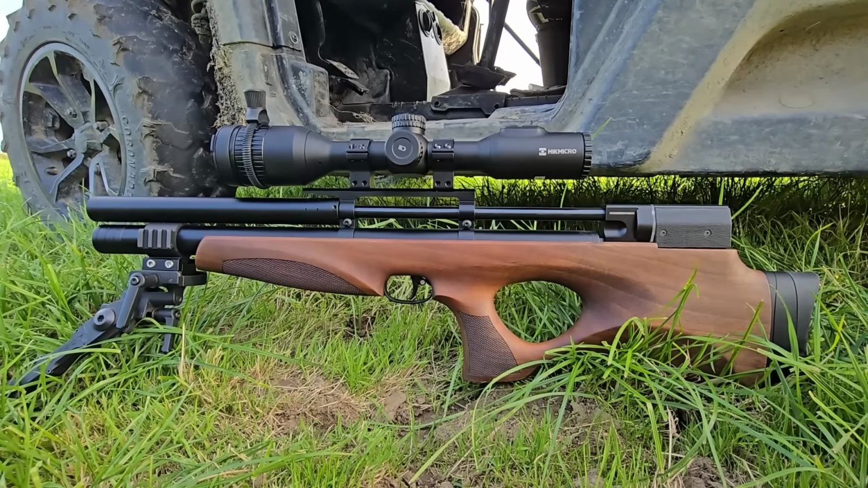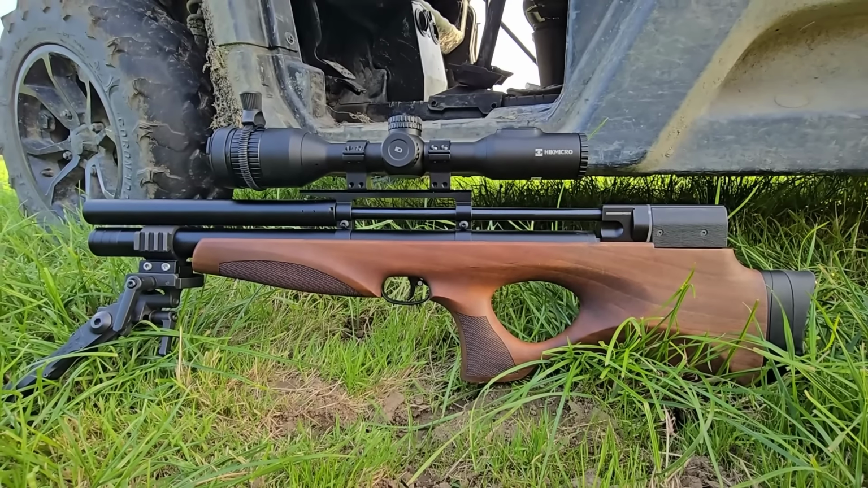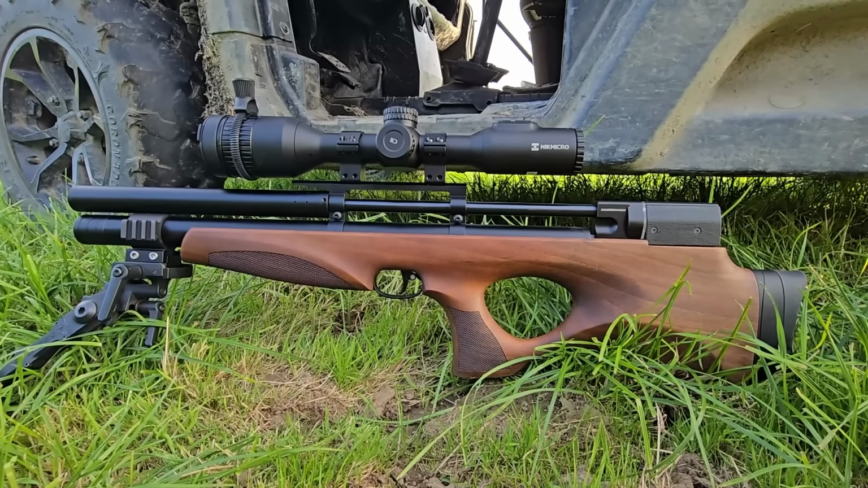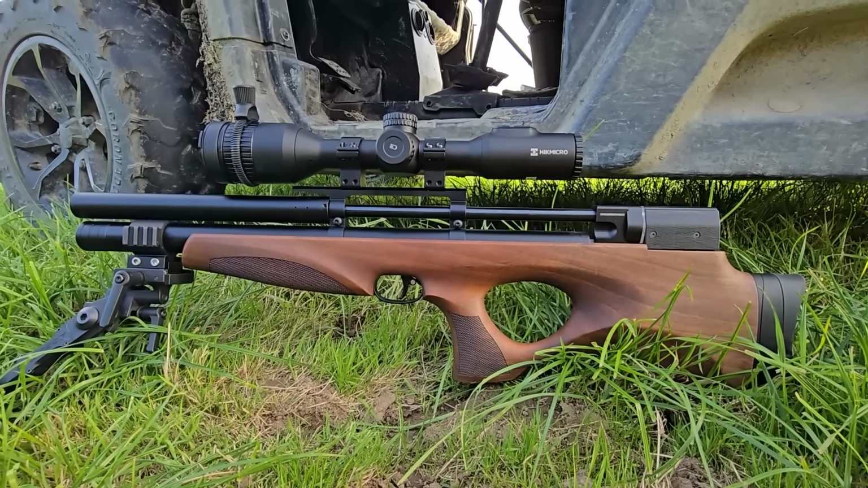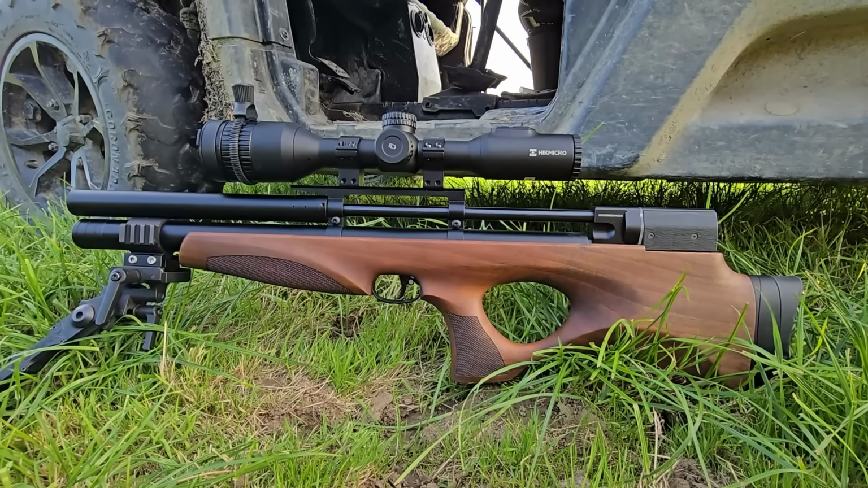It's not cheap for everybody, so I don't want to look bad for saying it, but basically this rifle was £675, including a Hawk fast mount. Normally I'm spending £2,000 on an air rifle, just because I like my FXs and my Daystates, but this gun has really changed my opinion on a lot of cheaper rifles.